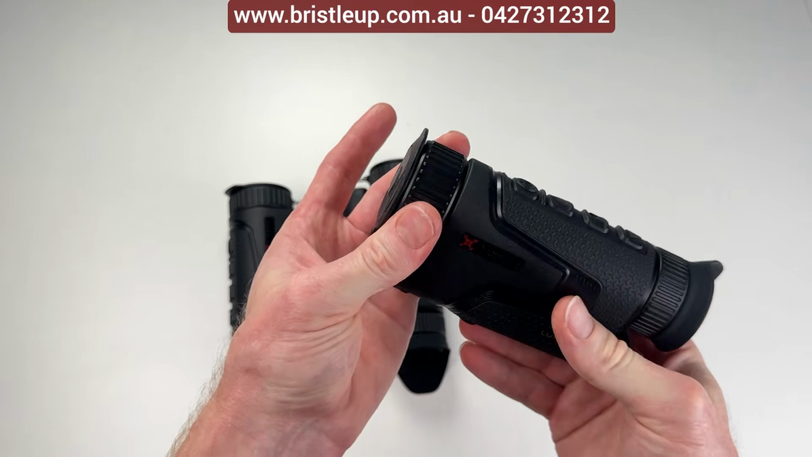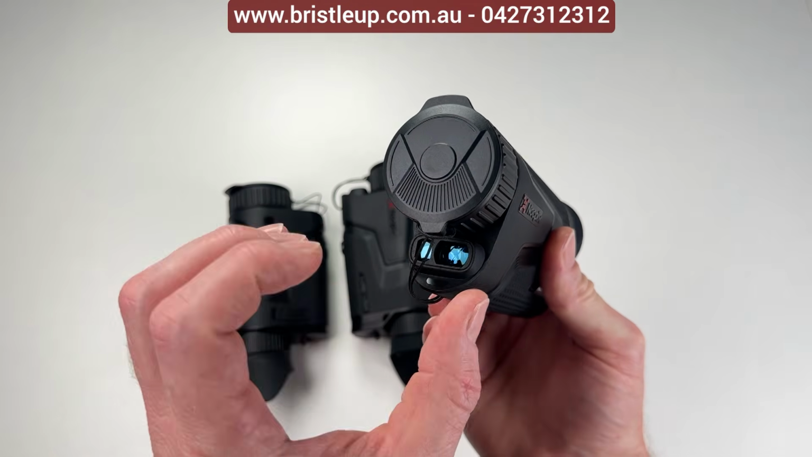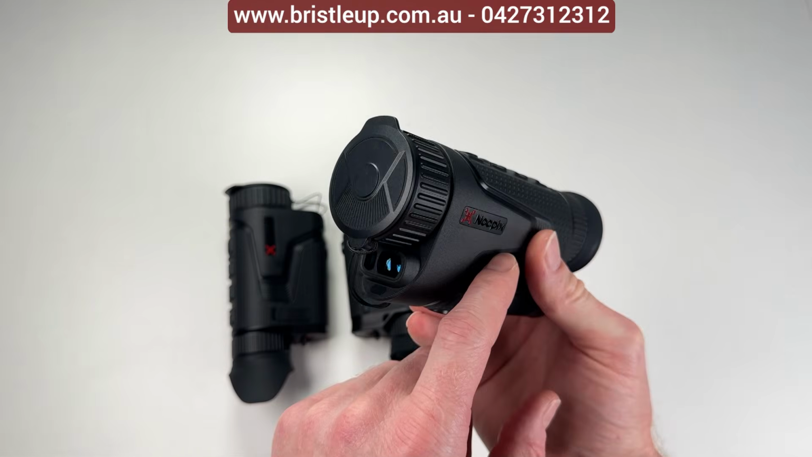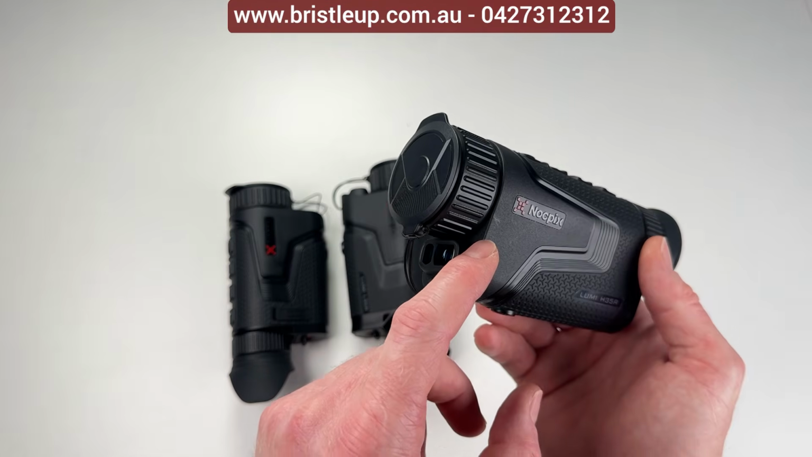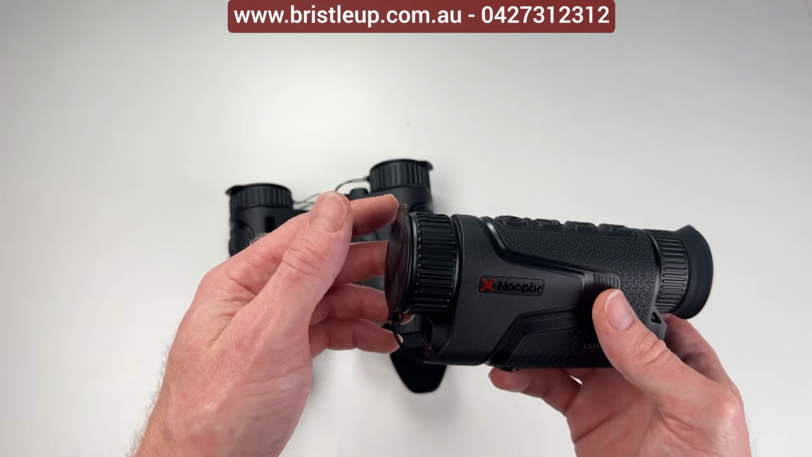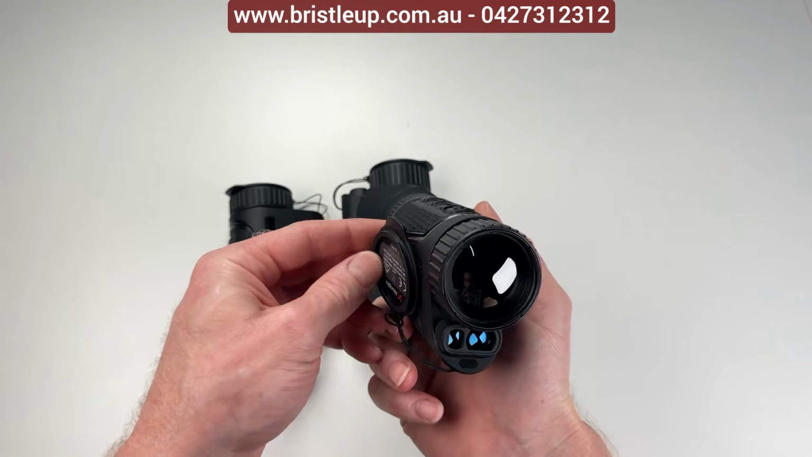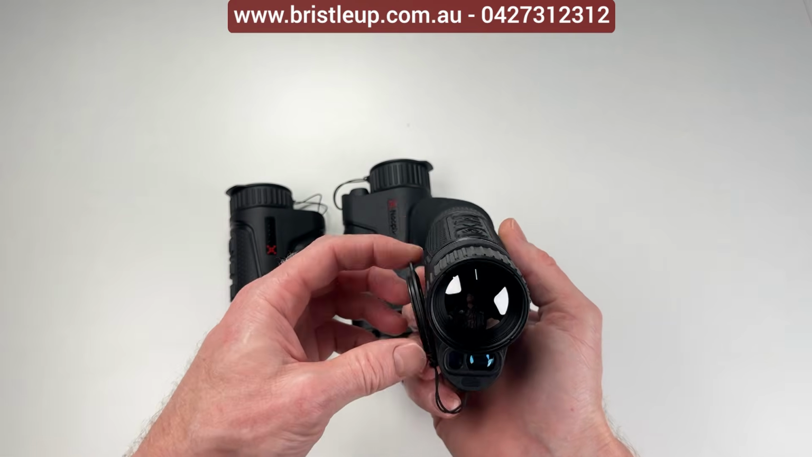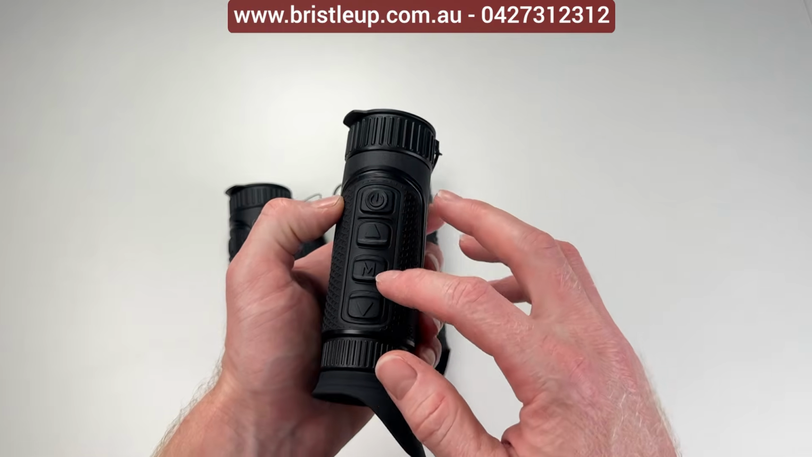So we have our focus here for our image, the rangefinder there. Many of the models have rangefinders, but there are models that do not. There is an H35 model without a rangefinder, so, you know, options there. The lens cap is removable and it can stick onto the back there like that. We've got our tripod hole on the bottom there and our button placement here.